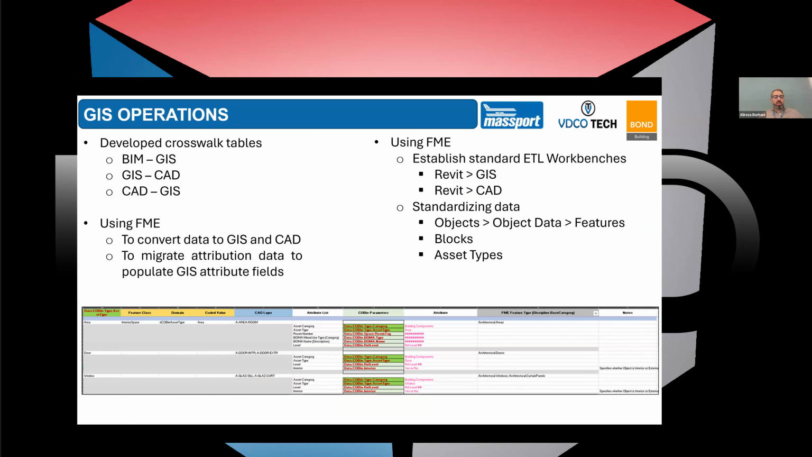So some of the workflows that I just mentioned entail creating crosswalk tables to decide what information should be exchanged and how we're going to exchange it. So we have BIM to GIS workflow, GIS to CAD, and CAD to GIS as well. And for many of these, we use FME Workbench. It's an Esri tool. I think it's a feature within ArcGIS.